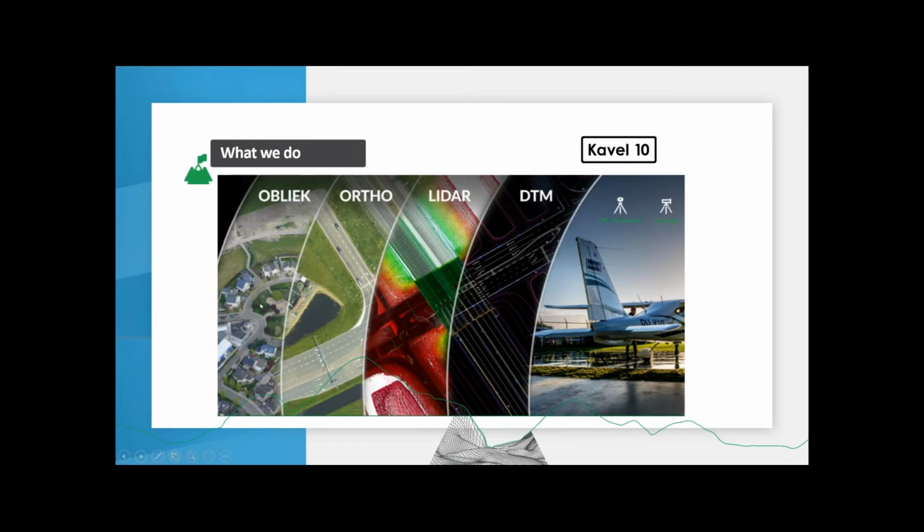So a small overview of what we capture. It is in Dutch, but it's not so difficult to translate, I guess. So we, of course, capture oblique images. We can create ortho or nadir-looking imagery. We can also, of course, make ortho photo mosaics.